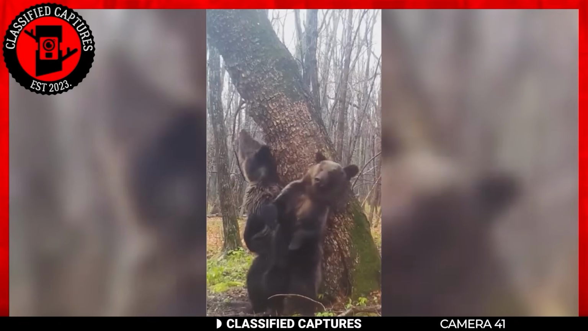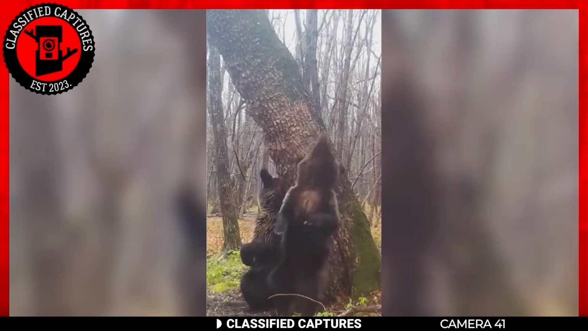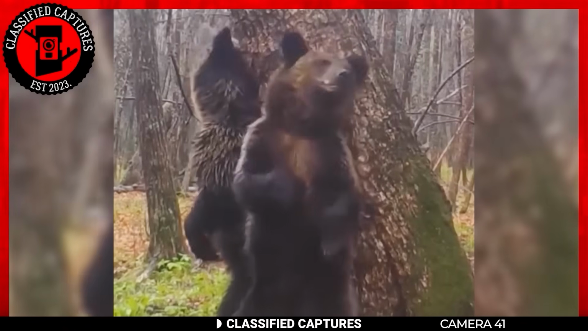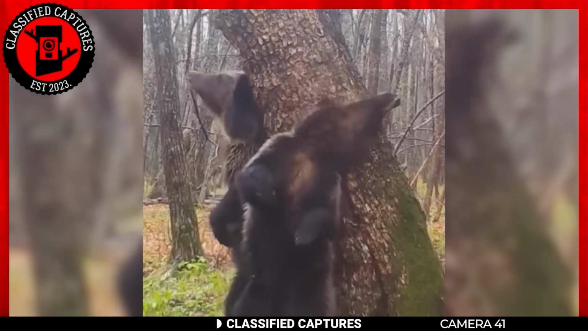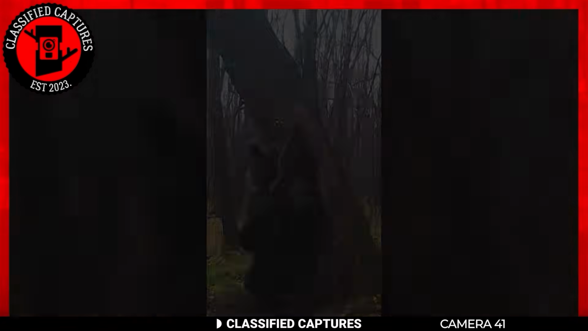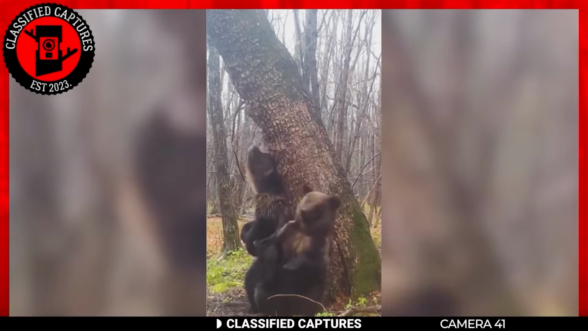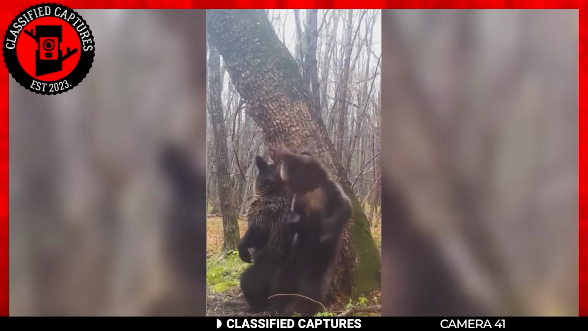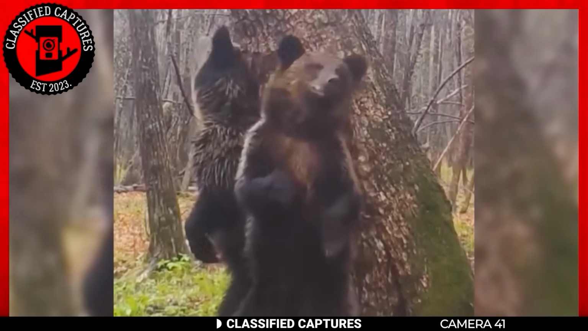They sometimes do this to relieve itching, remove parasites like ticks or fleas, and groom their fur. So in this regard, it's not a dance, but a way for bears to maintain their hygiene and comfort. They also do this to mark their territory and communicate with other bears. This scent marking can serve to establish dominance and communicate their presence to other bears in the area. Looking at these bears, which do you think they're doing? Tell us in the comments section.